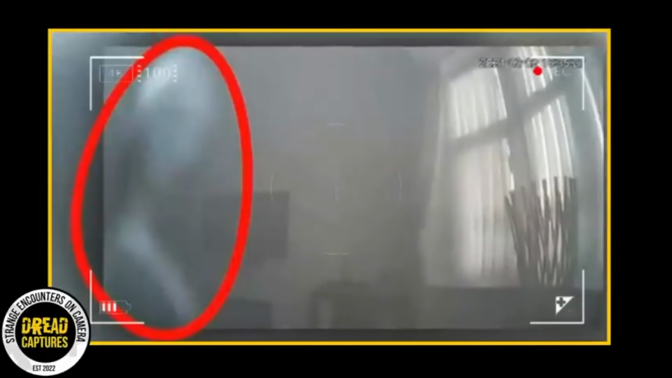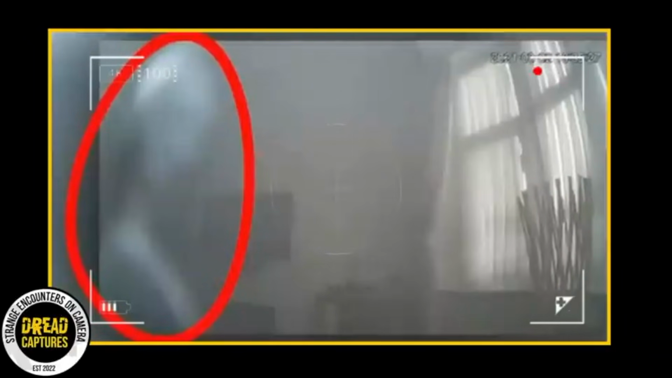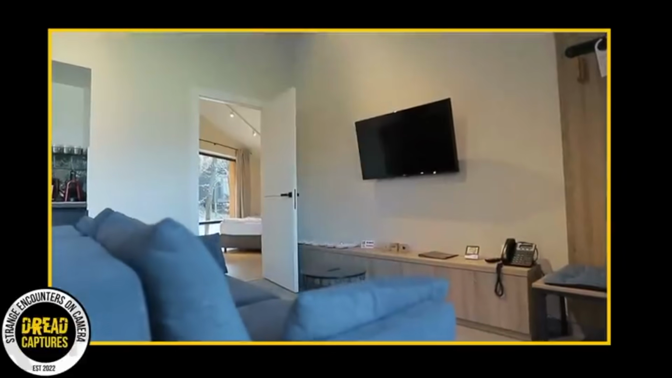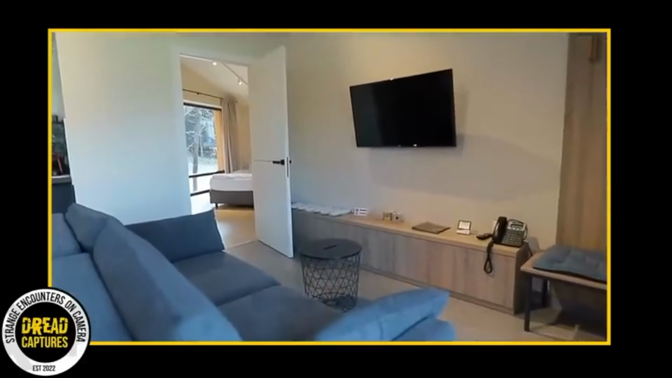"Just thought I'd share this with you," the homeowner wrote, adding, "To me, it looks like a nun, looking to the side into the camera." The homeowner also made it clear that there are no religious objects or statues in their house that could have caused this reflection or illusion.